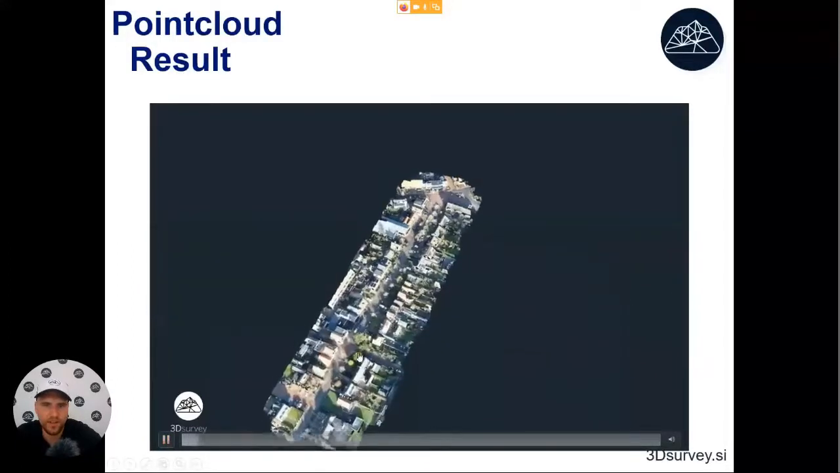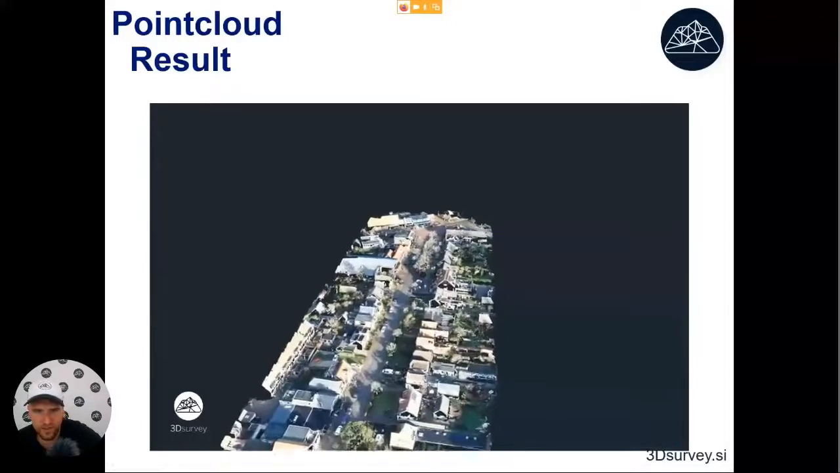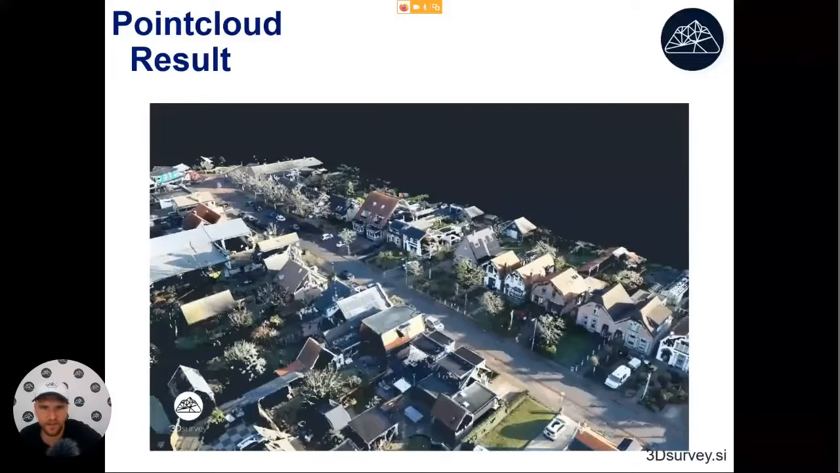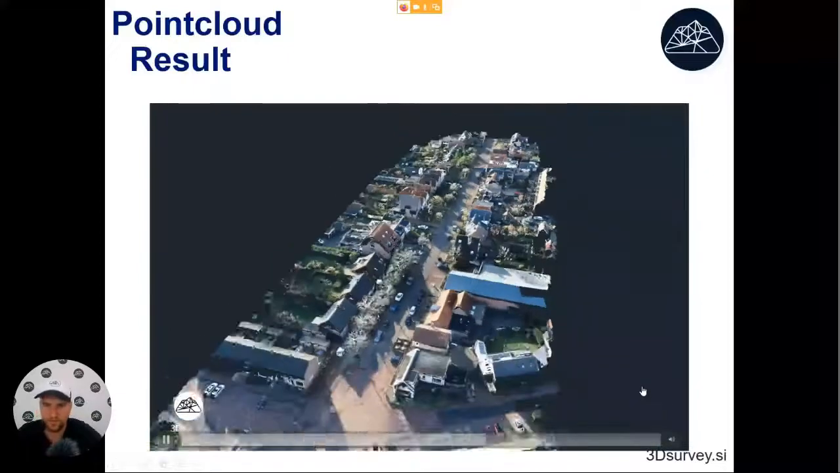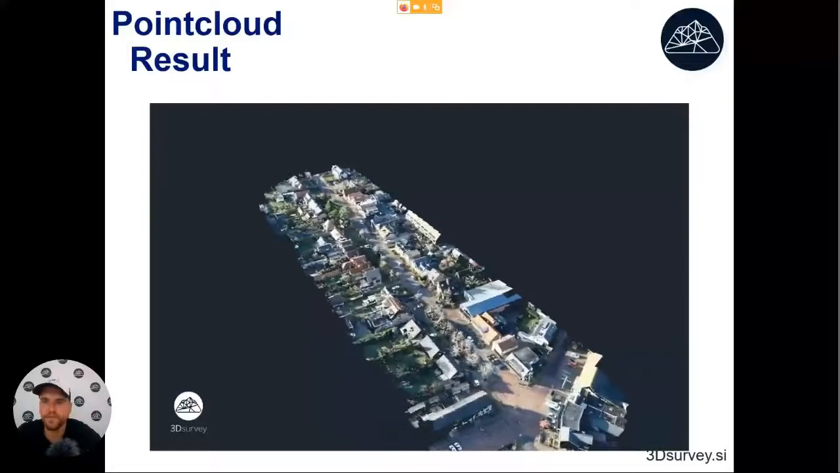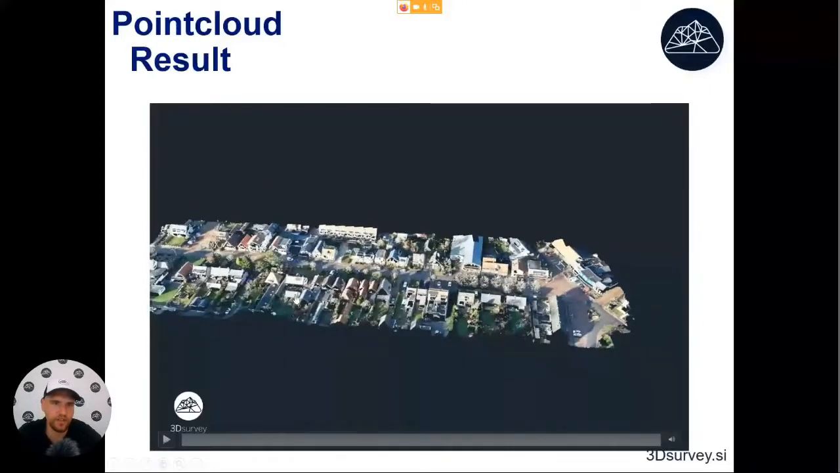The point cloud has everything inside: all the trees, all the buildings, all the building boundaries, the fences, and this kind of stuff. So it's pretty interesting what the technology now enables, because with a total station, we would probably need a few days to map this kind of area.